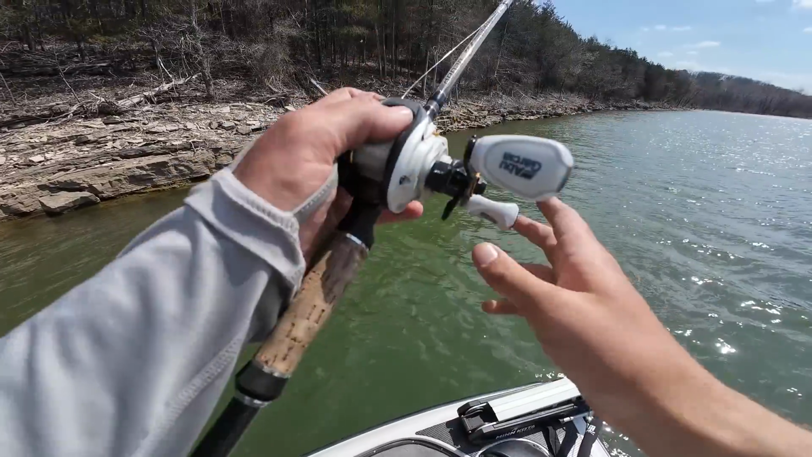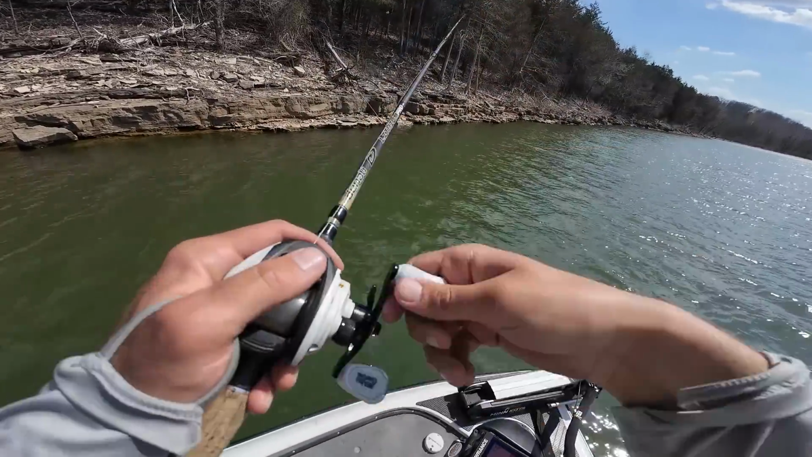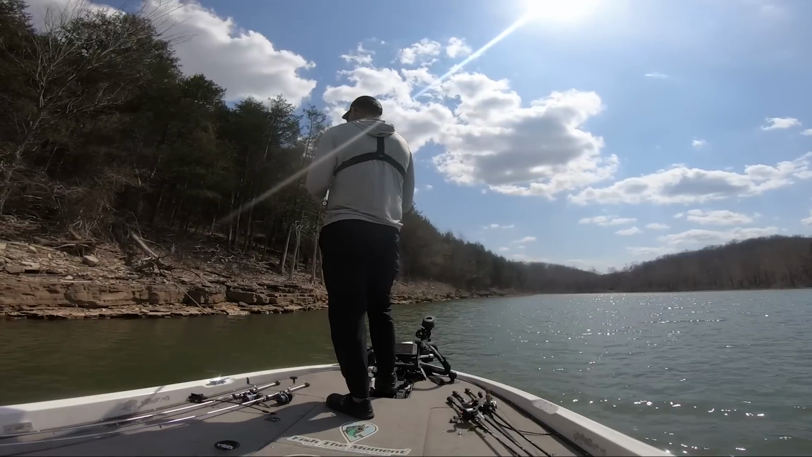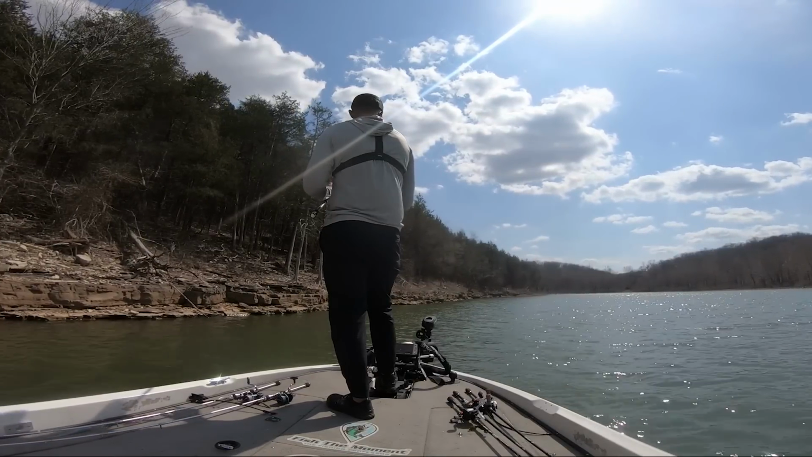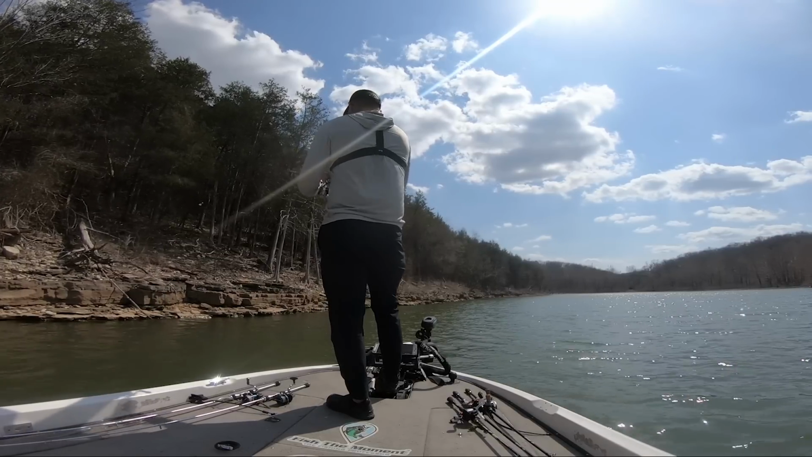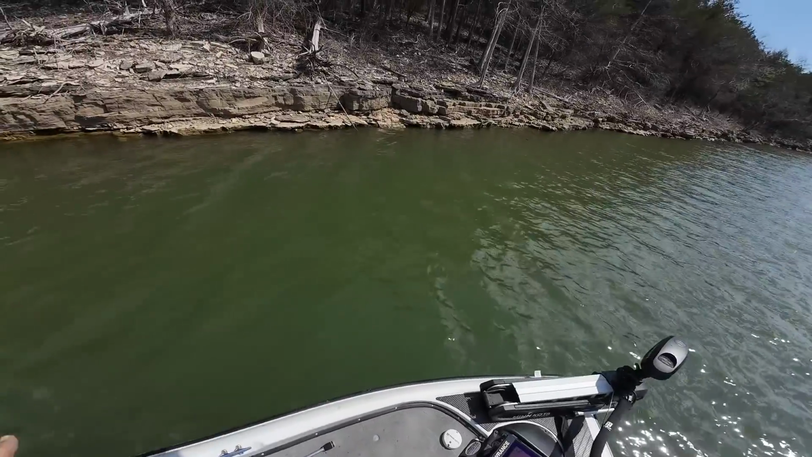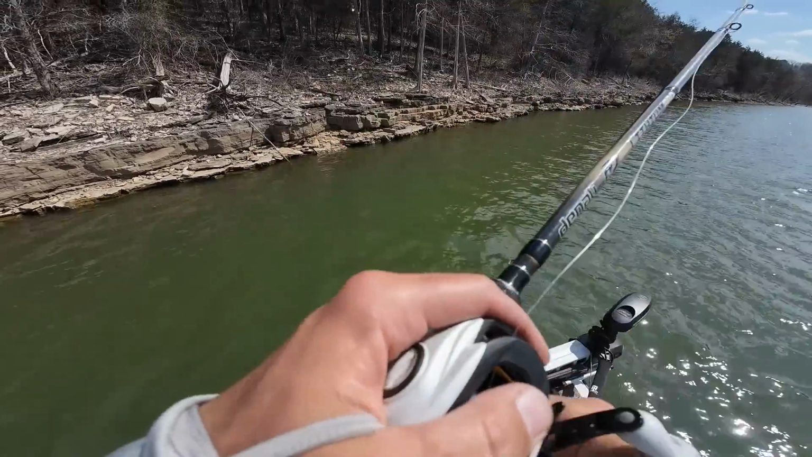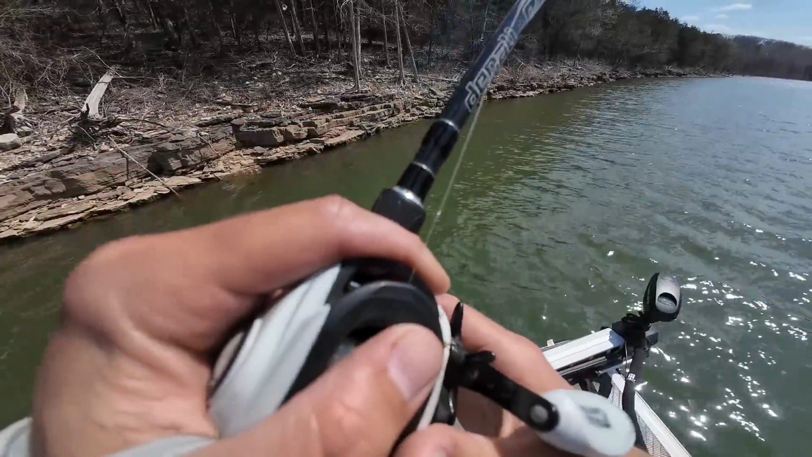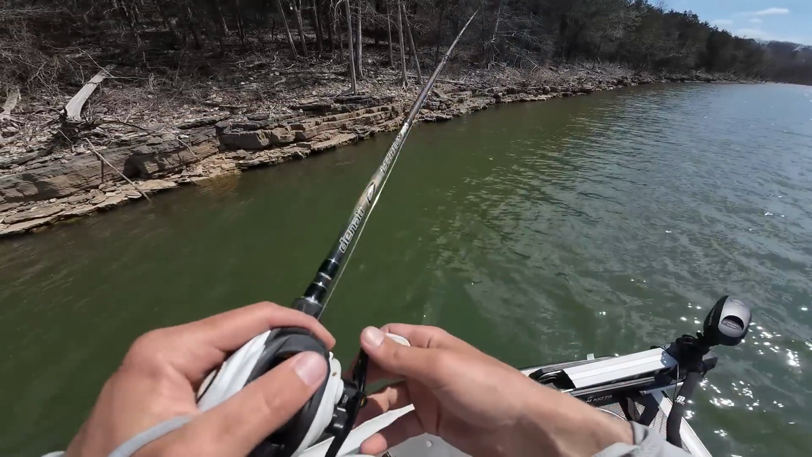Now, one thing that's interesting here is this bank transitioned back more into ledge rock compared to the chunk rock where I got my last 2 bites. And I actually think that the 2 fish I caught were right on that transition from that chunk rock to this ledge rock. The other fish that I broke off earlier was on a transition from chunk rock to pea gravel. So these fish may just be on these transitions more so than a specific type of rock, but I'm gonna kind of keep fishing all of it just to keep them honest.